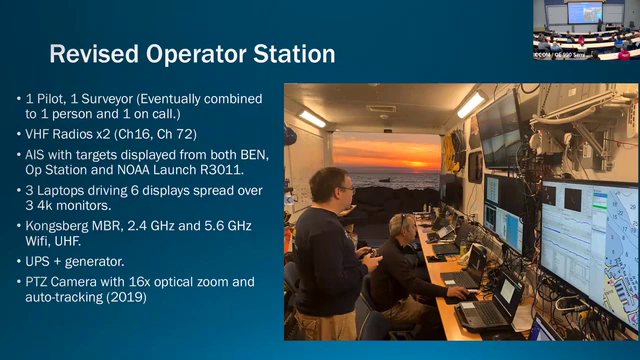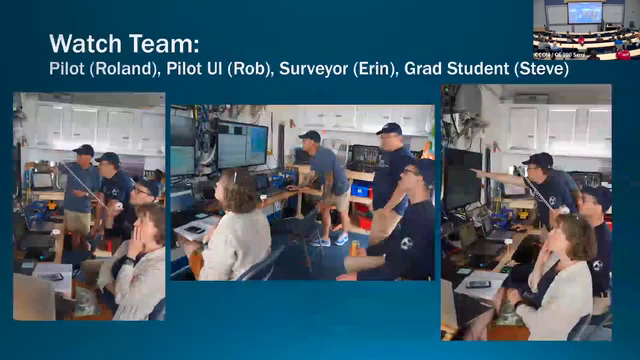Let's see, what else is fun there? So we had the Kongsberg Marine Broadband Radio. That's the gadget that passes data between Ben and us over the really long ranges. It's kind of a military grade radio system, but we also had 2 versions of Wi-Fi and UHF. All of that is up on the pole, and a PTZ camera we had in 2019, so that would automatically track Ben as it was running around. So we provide ourselves with as much awareness as possible.